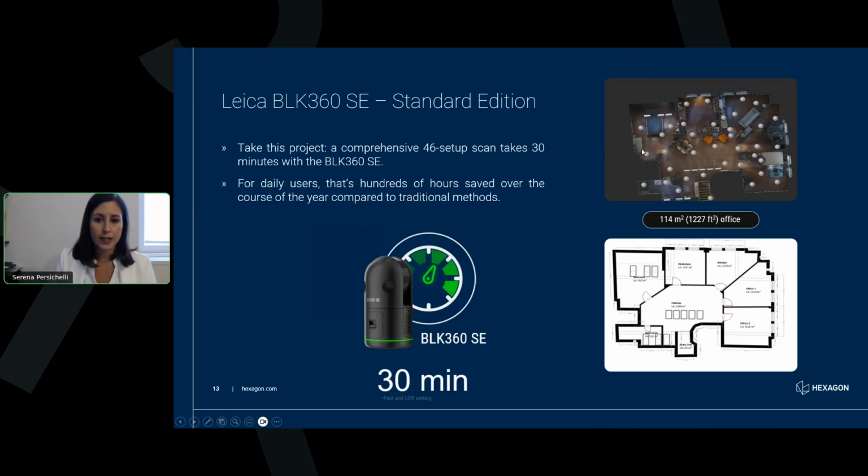We decided to take 46 setups in order to capture a lot of details, and because there were a lot of monitors, but sometimes you can do less for such a square footage. But in order to do that, with the fast and LDR settings, as I was mentioning before, this is a typical example. Overall, you will need 30 minutes to scan the entire apartment with 46 setups with BLK360 SE.